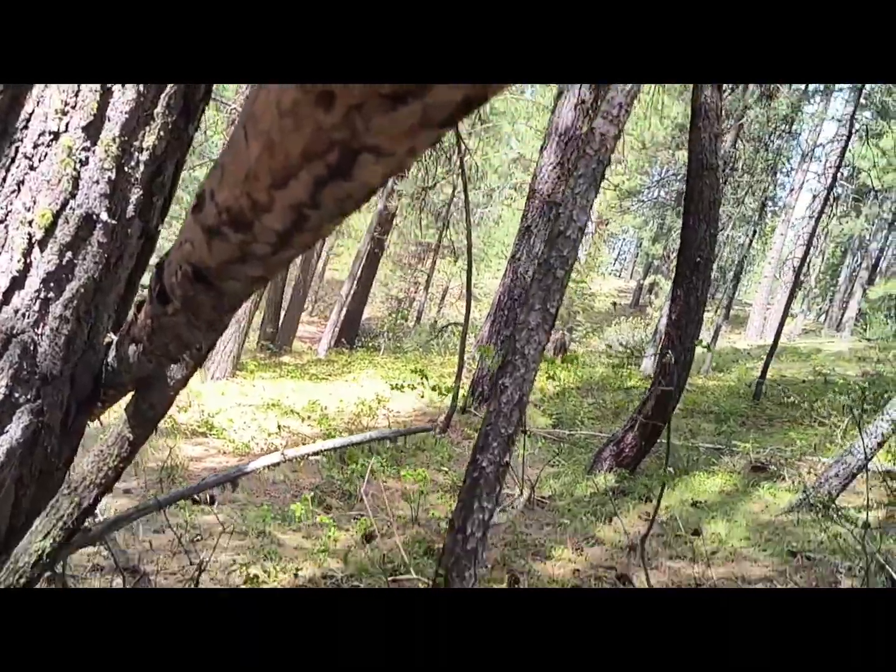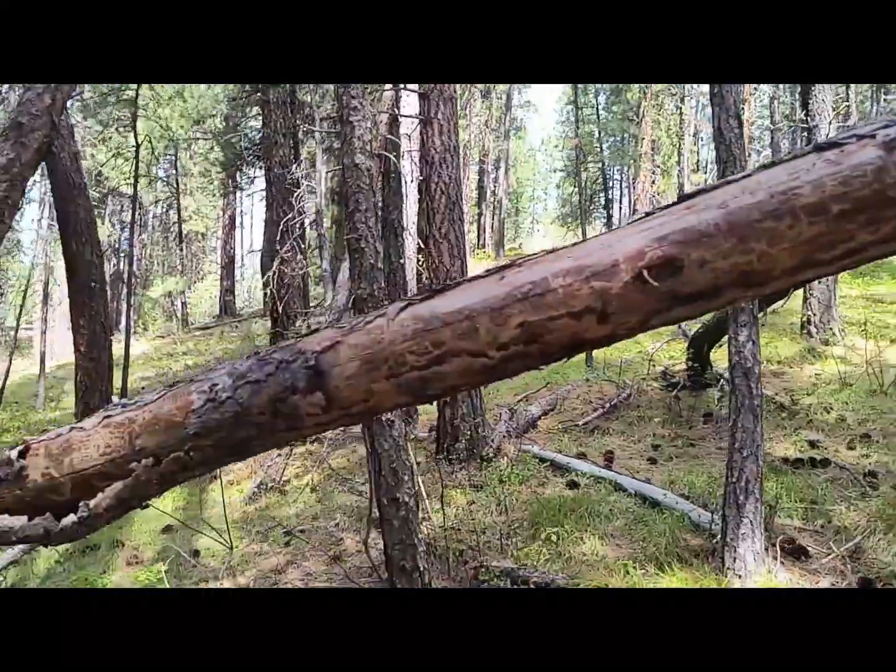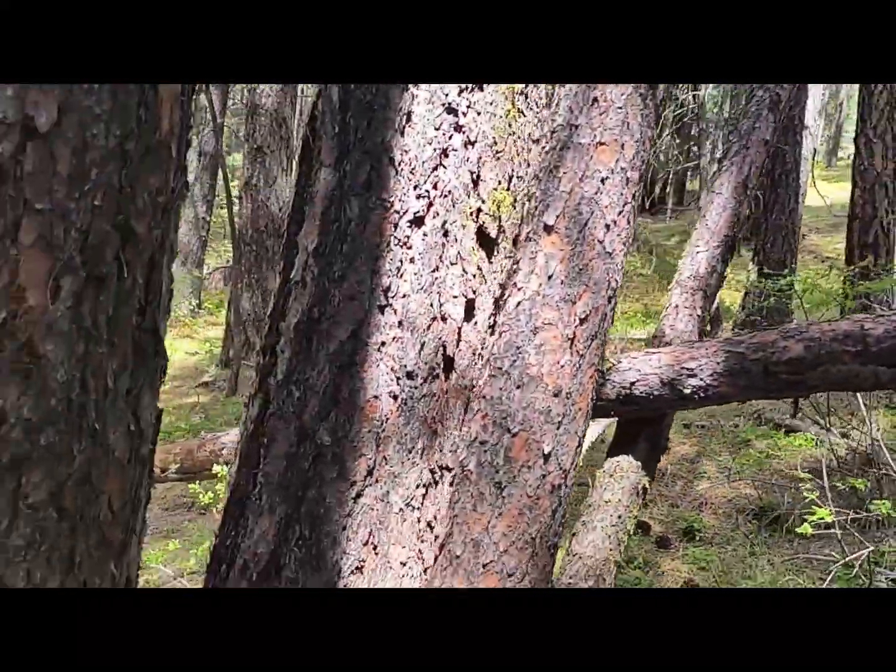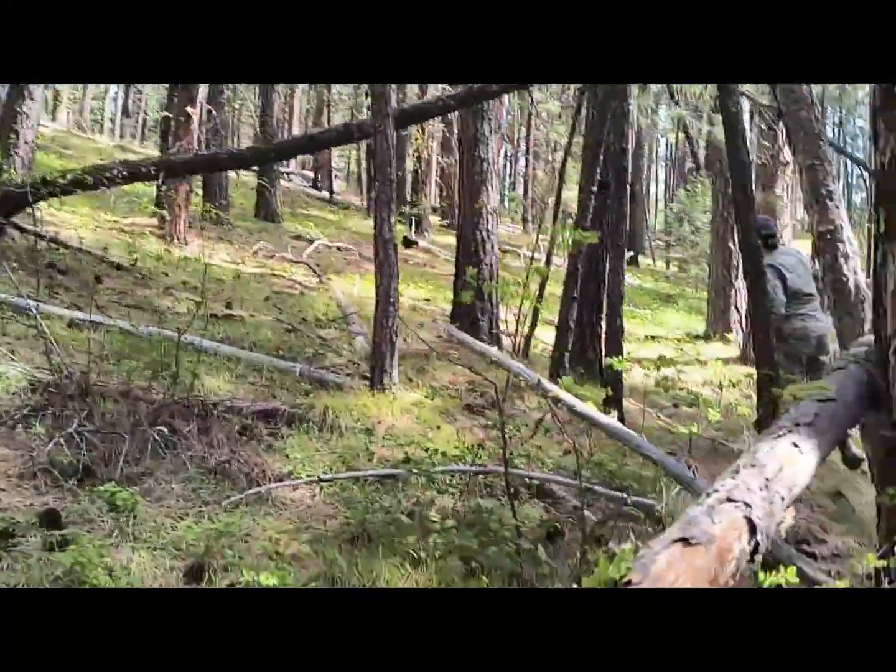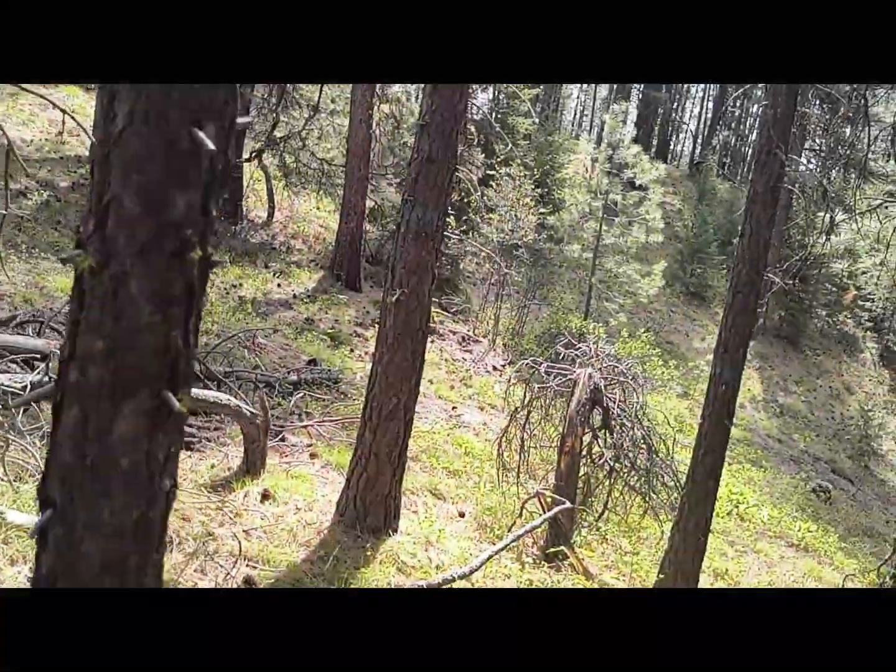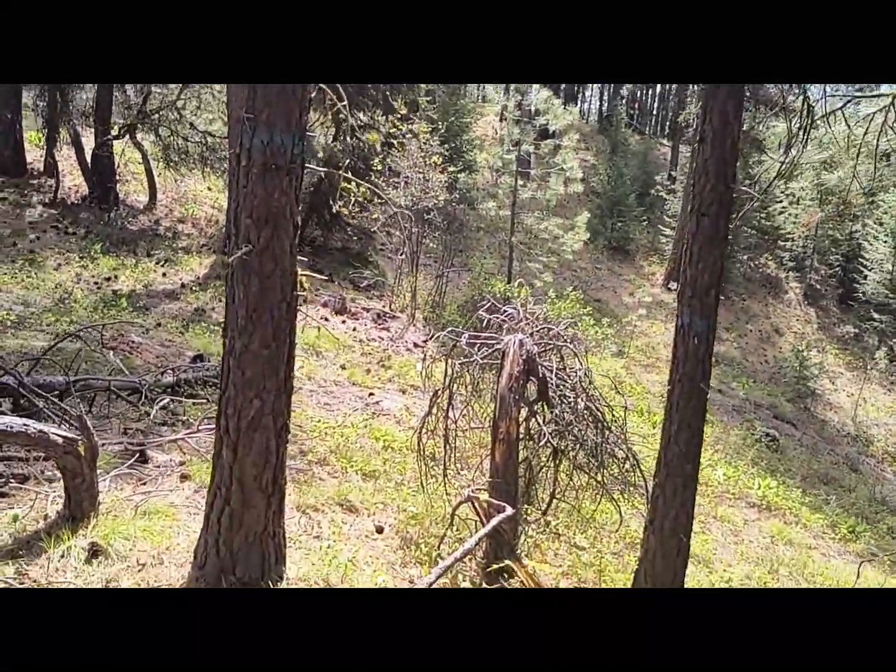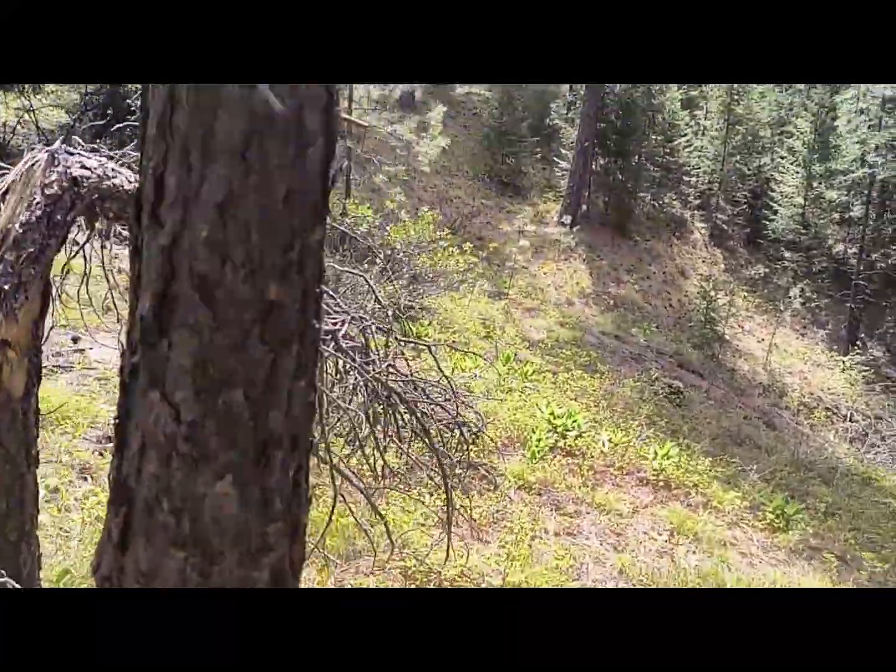Well, there you go. Possible tree structure. Very possible. Give another little outside angle of it. Here's the tree that bent over, pointing in a certain direction.